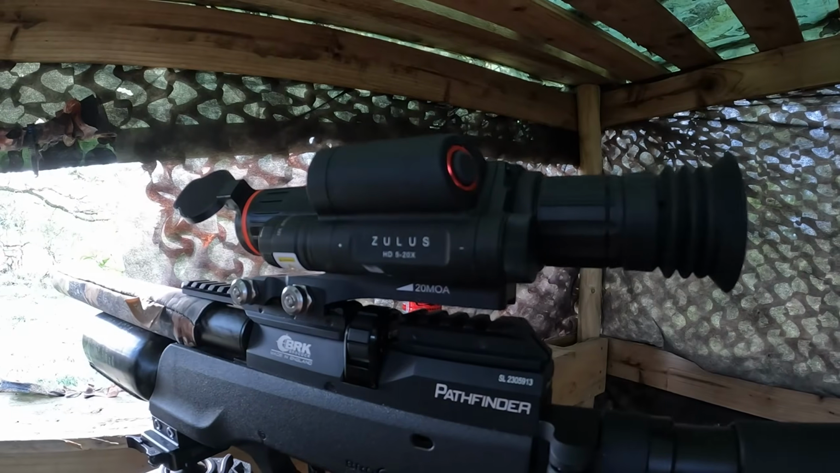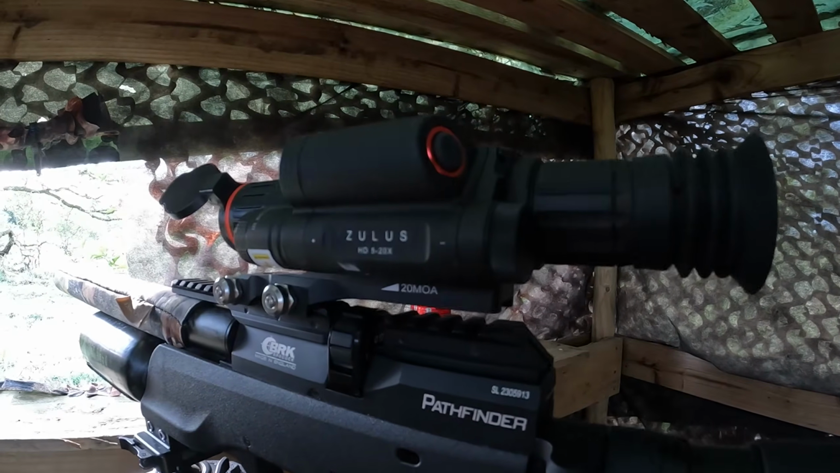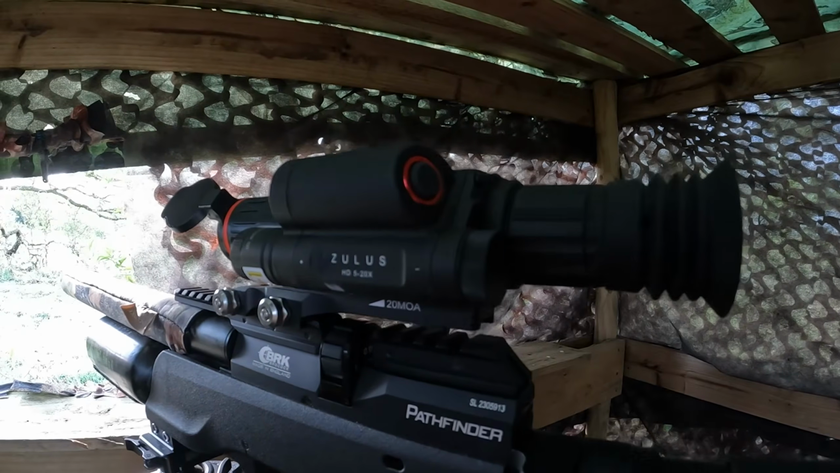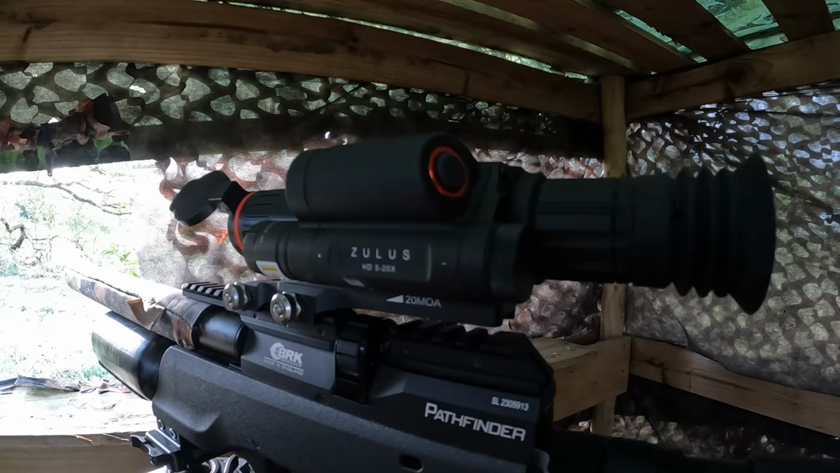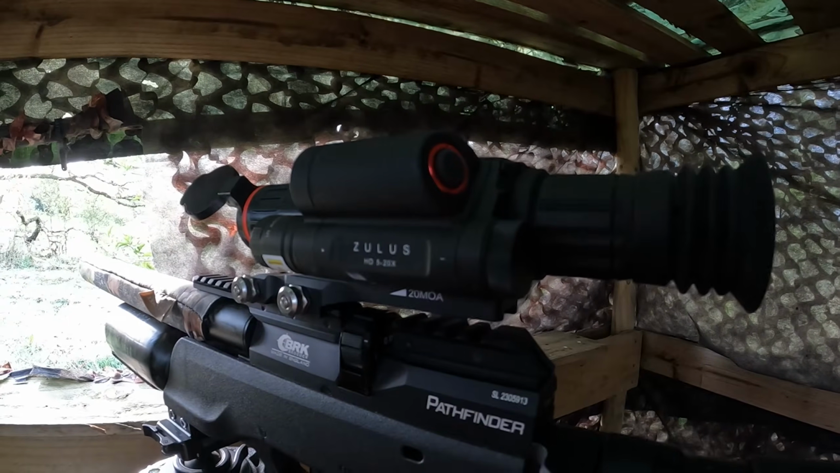I've got a Thermnight 225 as well, which is on one of my other rifles, but normally when I'm out shooting squirrels, most of the time it's either the 3 to 12 that I'm using, or in this case the 5 to 20.